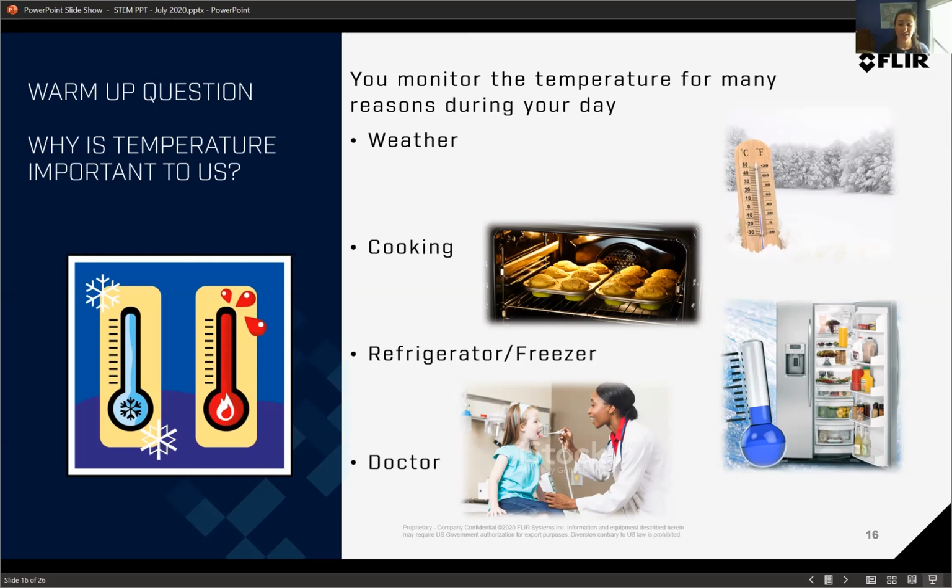They also do this in science a lot. They'll store things at very cold temperatures to stop viruses from growing or to stop a reaction from continuing. And then, of course, whenever you go to the doctors, you always want to make sure that you're healthy. Your normal body temperature is 98.6 Fahrenheit or 37 degrees Celsius. And that's become even more important now because people are very worried about people developing fevers as a symptom of a virus or some sort of infection.